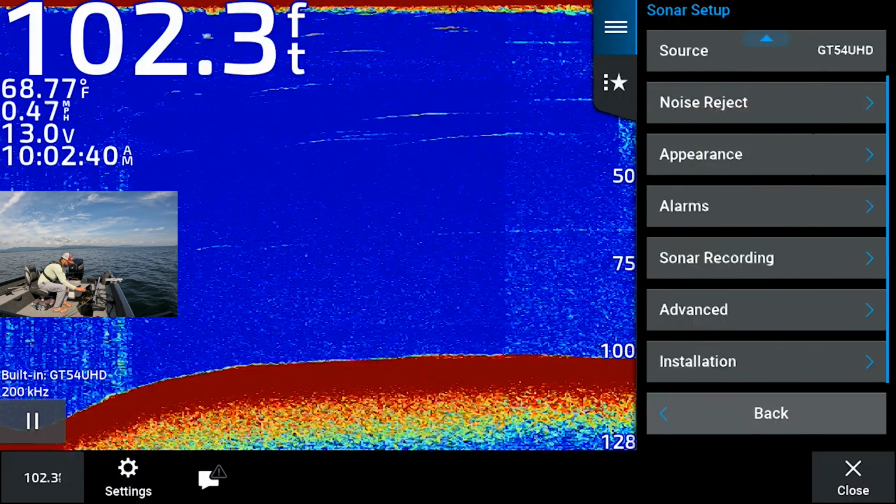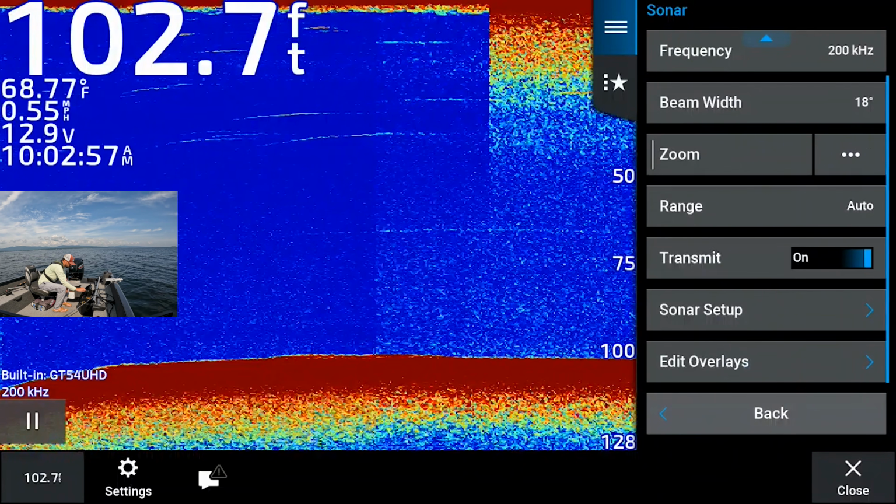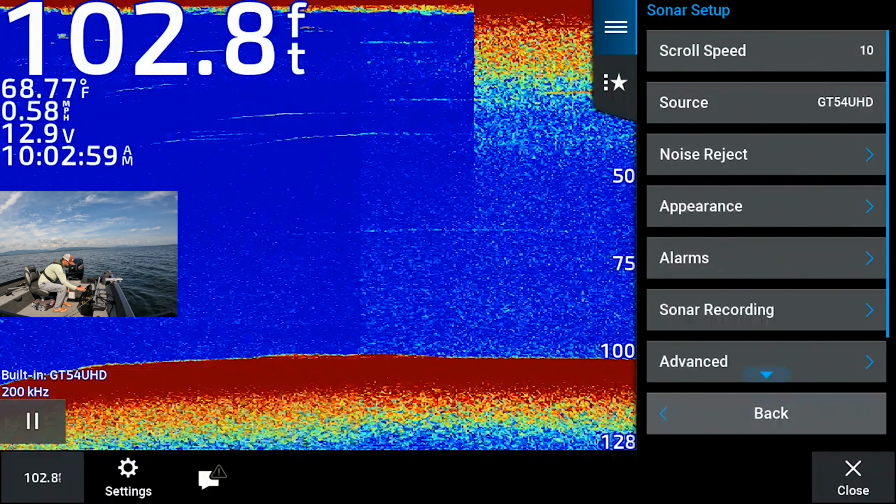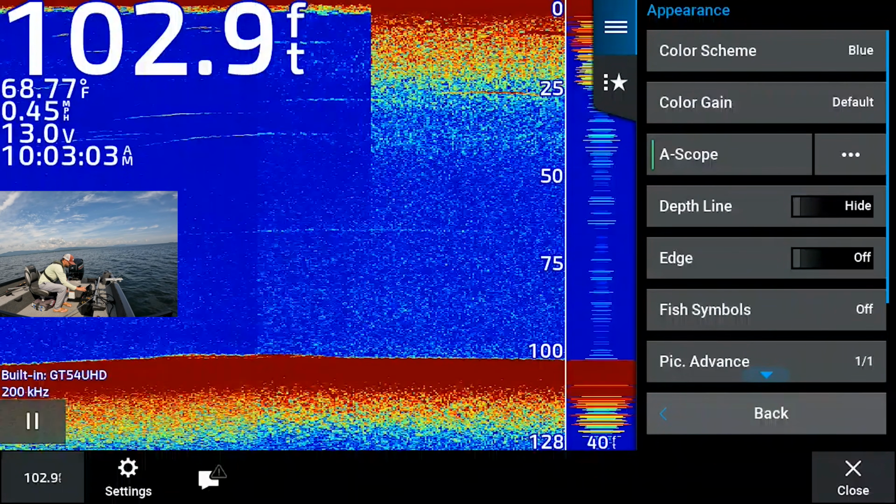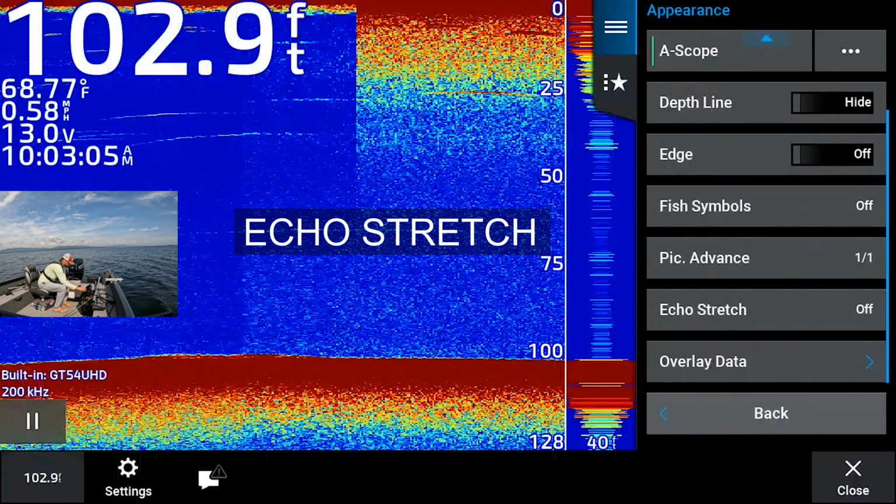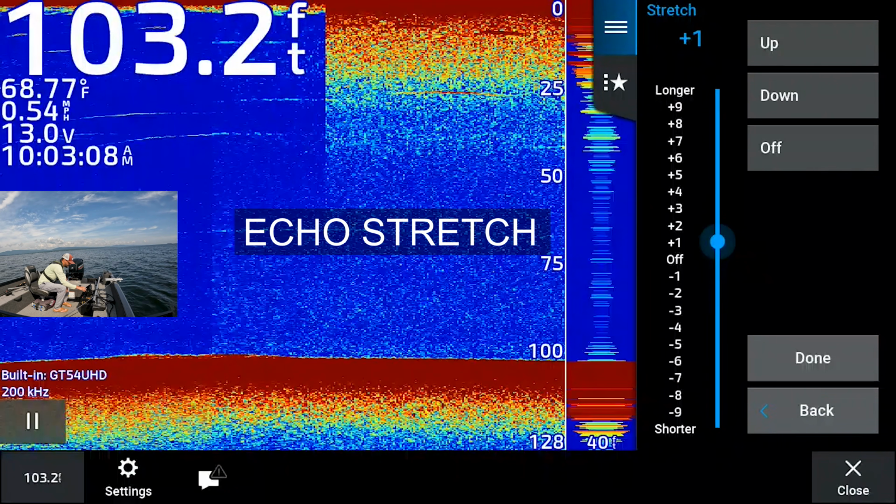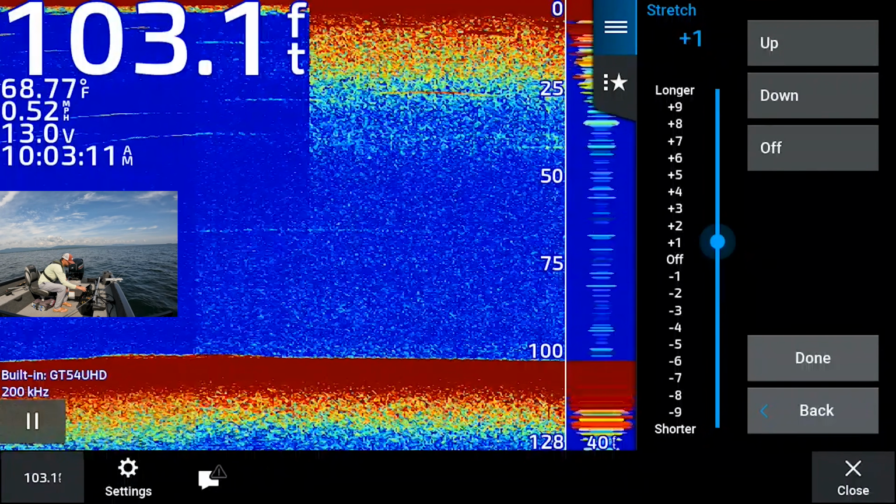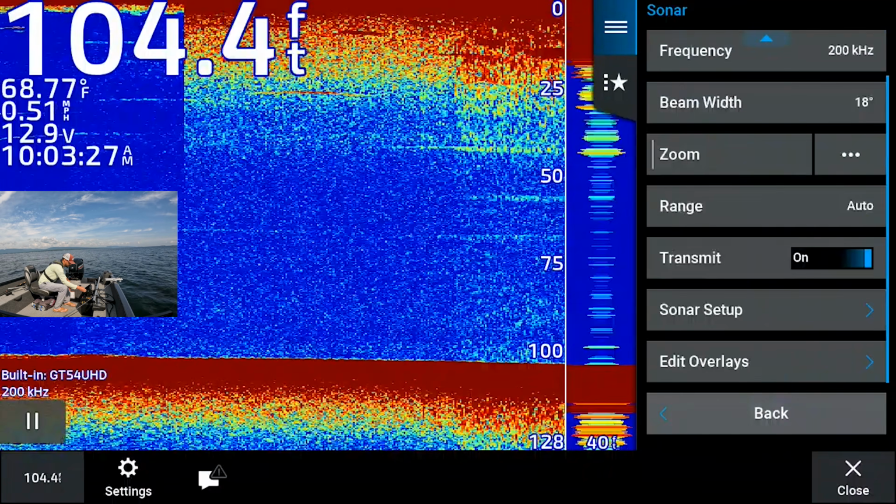Advanced, and back. And then edit overlays, not that one. Sonar setup, source, appearance. We want to turn A-scope on. And this is an advanced setting. This is called Echo Stretch. What that's going to do is make the target look a little bit bigger and easier to read. So those are my settings.